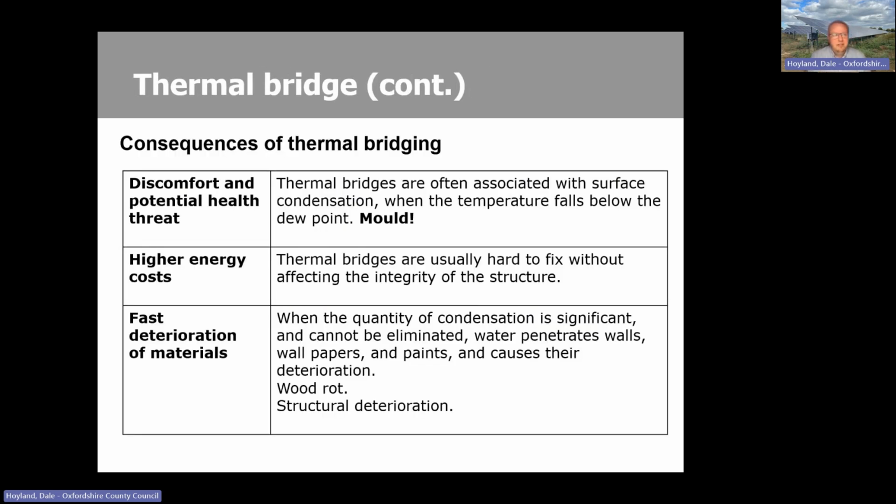Now, the result of this is obviously more heat loss, so therefore higher energy costs and such like. But you also quite often see that those are the areas where you'll start to see black mold growing, because there's a perfect dew point.